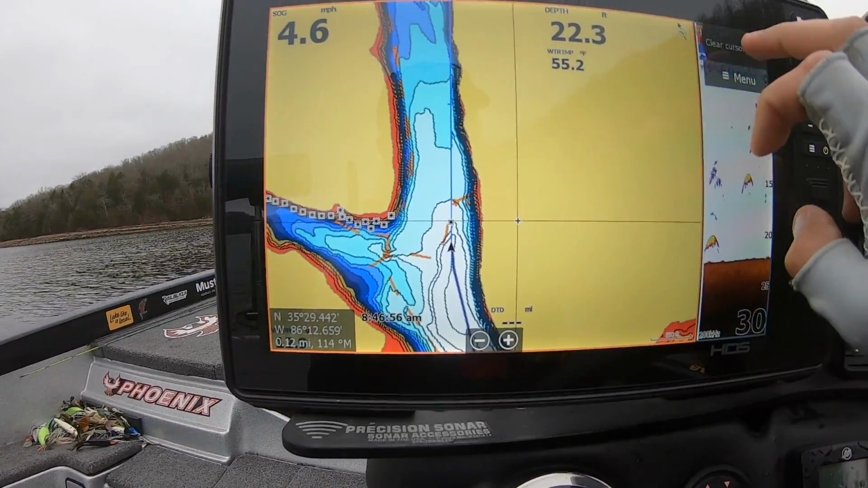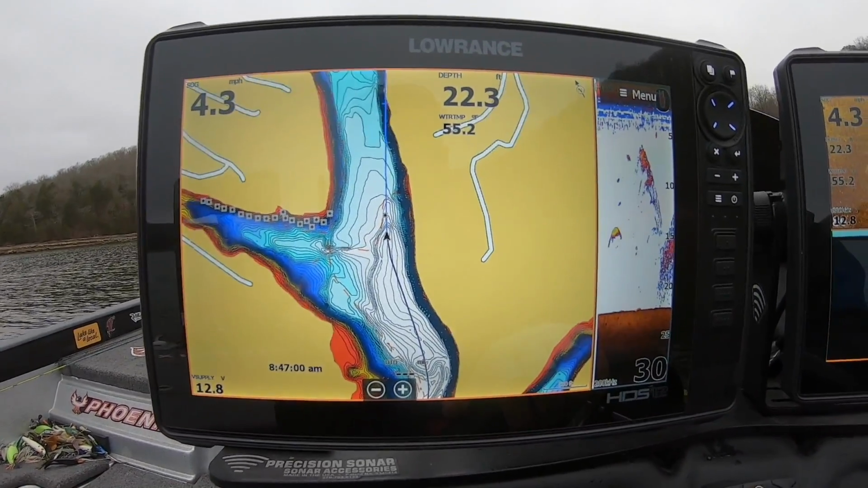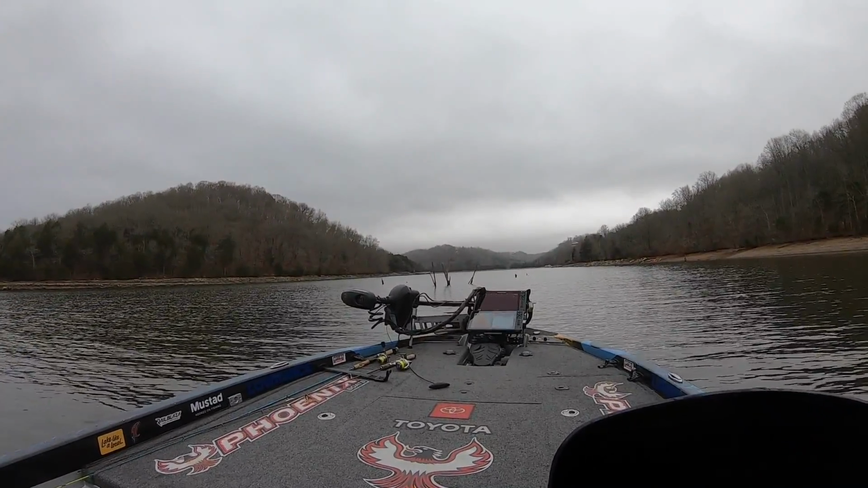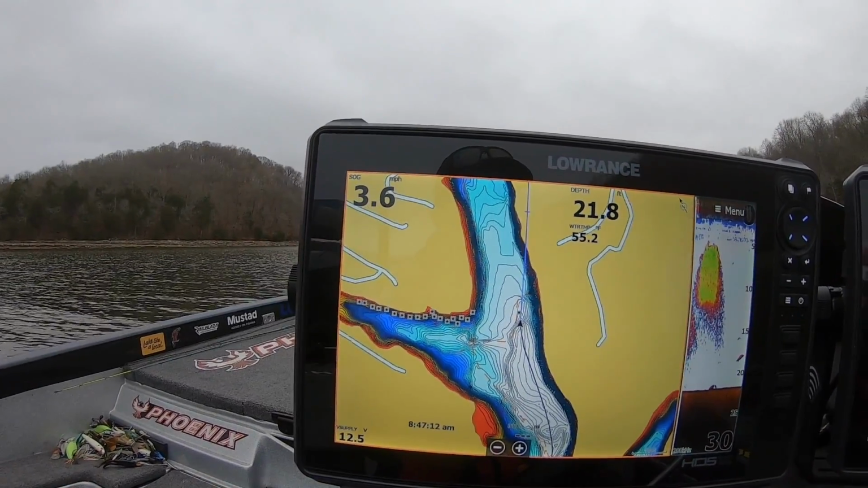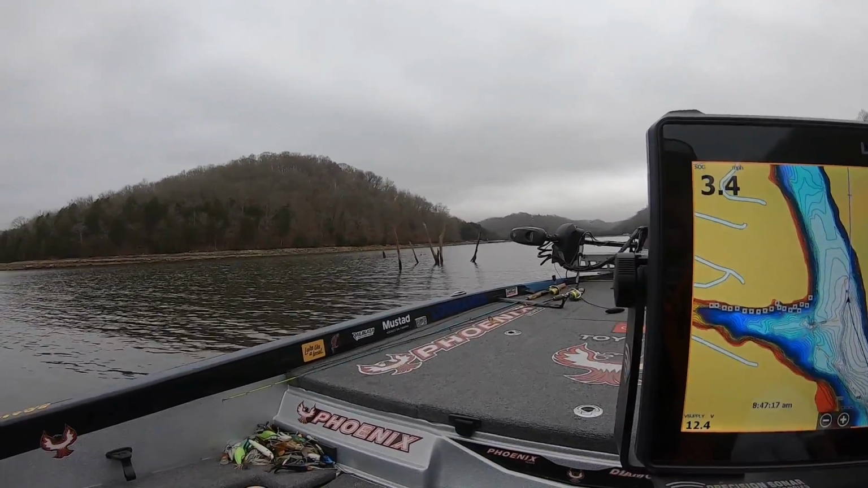All right, and we're still in 20 foot of water, so it's still plenty deep for crappie in 55-degree water. What we've got coming up right here, y'all see that standing timber right there? That standing timber was right on the edge of the old creek channel. When they came in here and dammed this lake up, they just left that standing timber standing there.